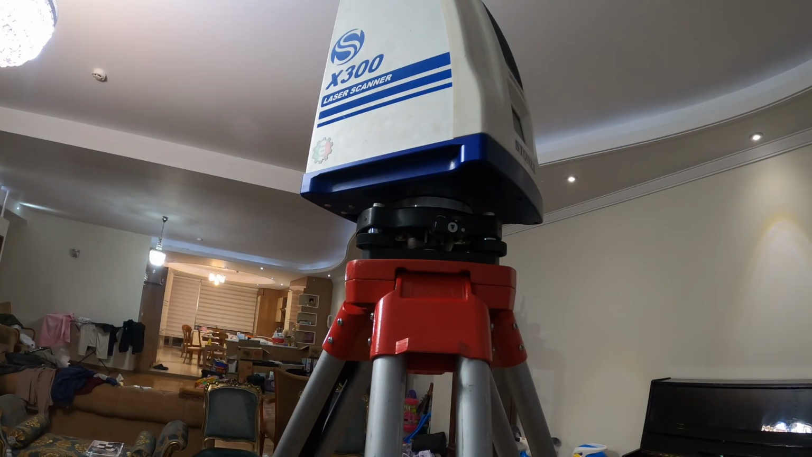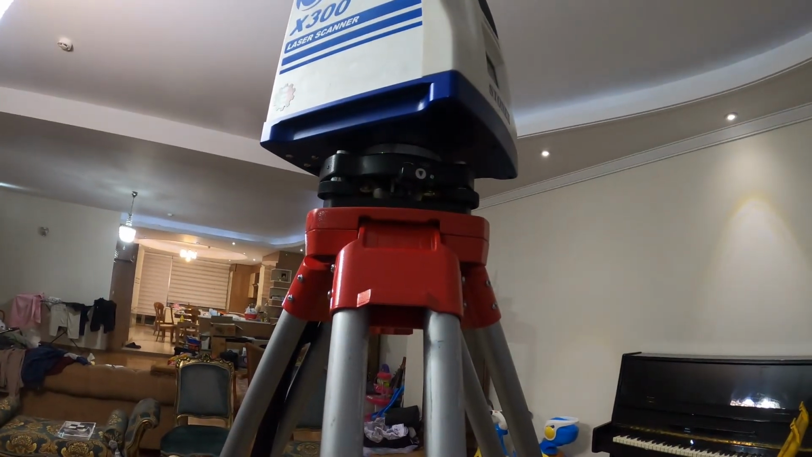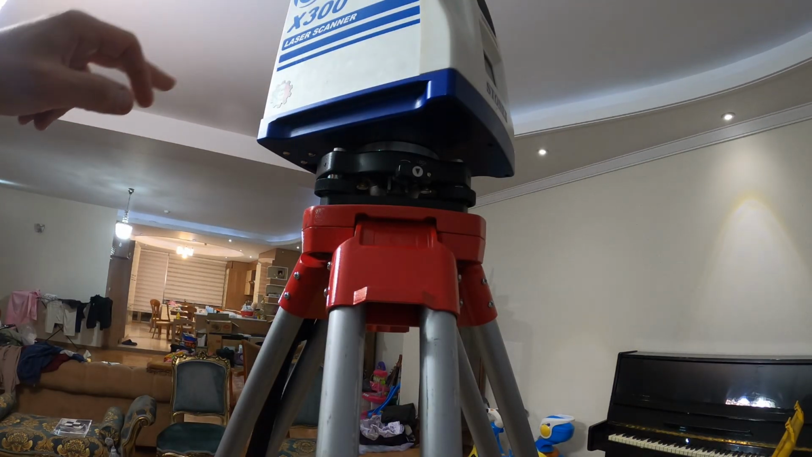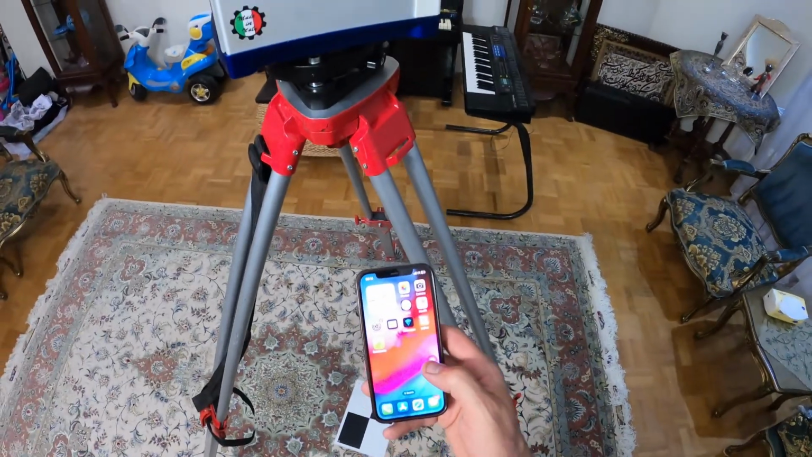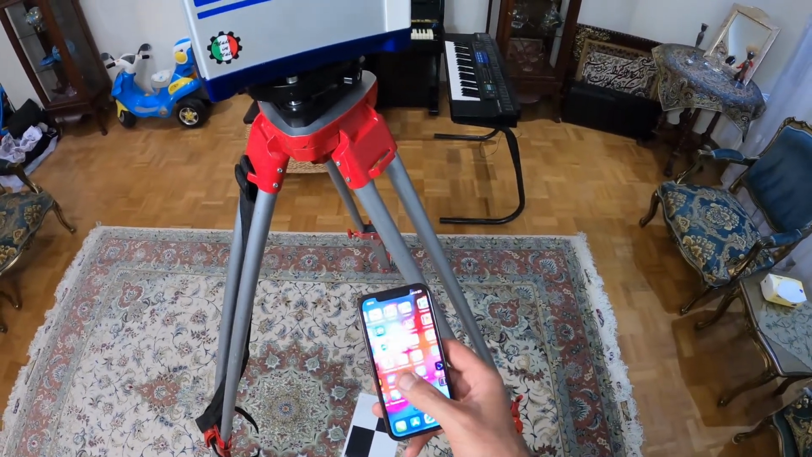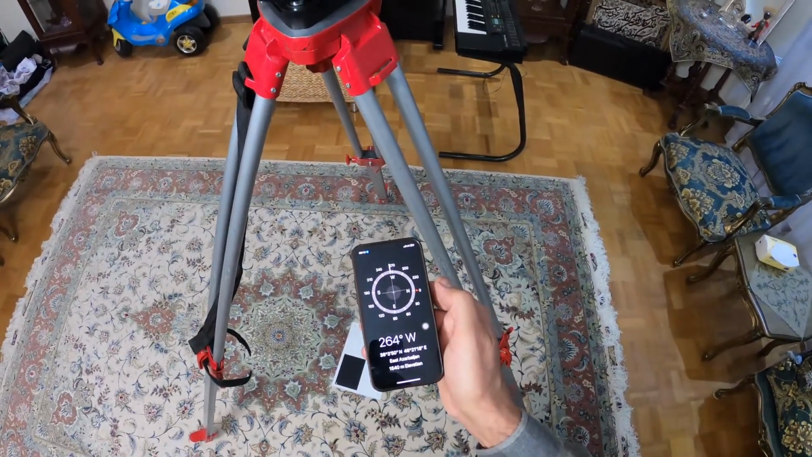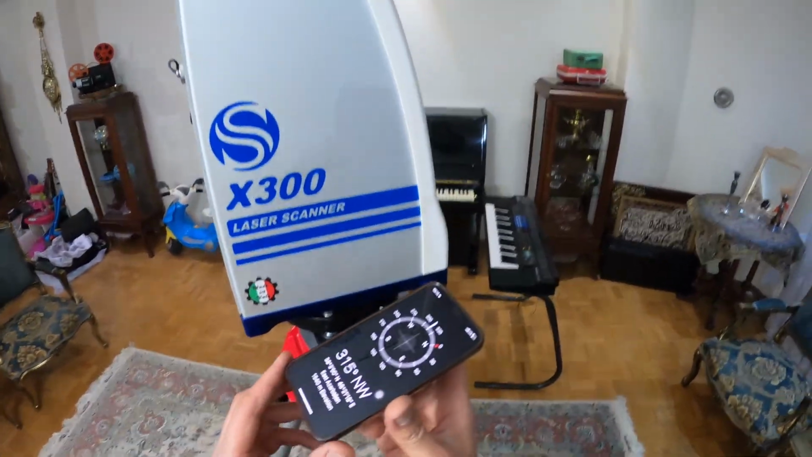Once you lock it, you have to use a compass in order to make it exactly in the direction of northing. Let's see, I'll show you how to do that. Okay, let's see what kind of application we can use. There is a compass like this, and then you can put it exactly in this direction.